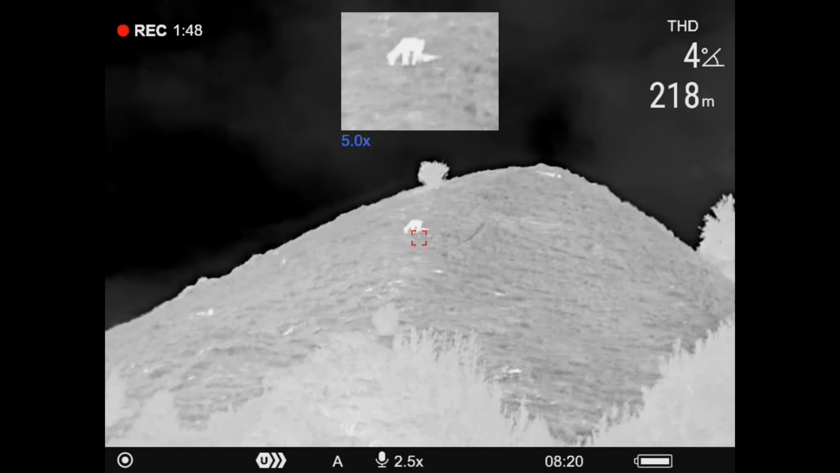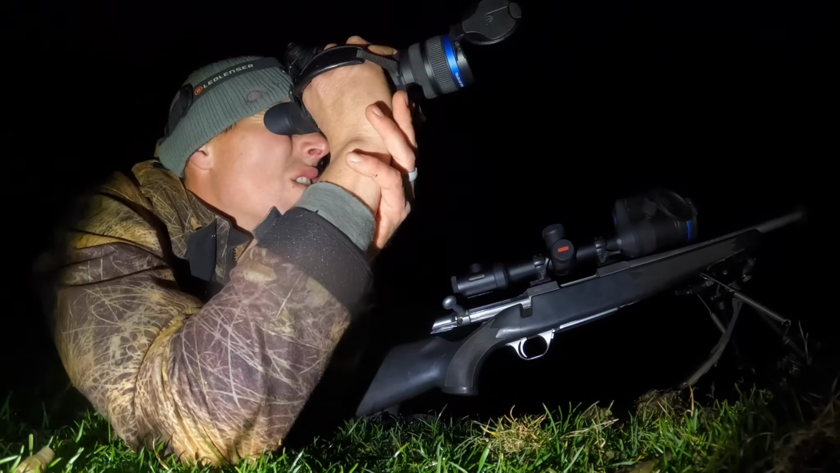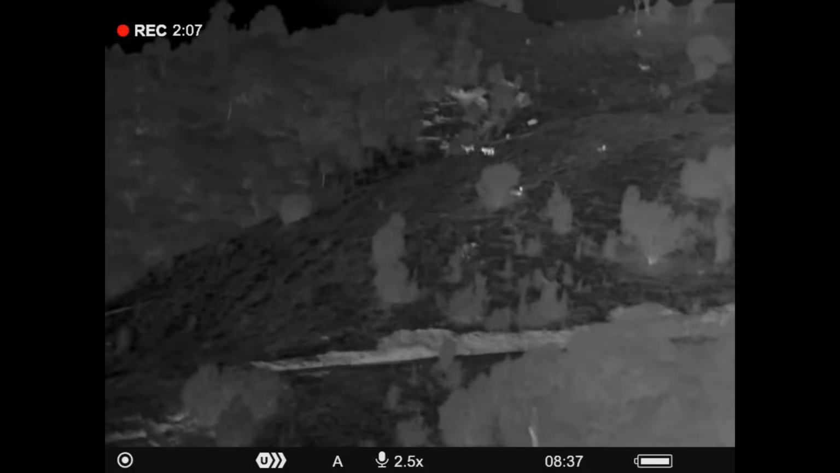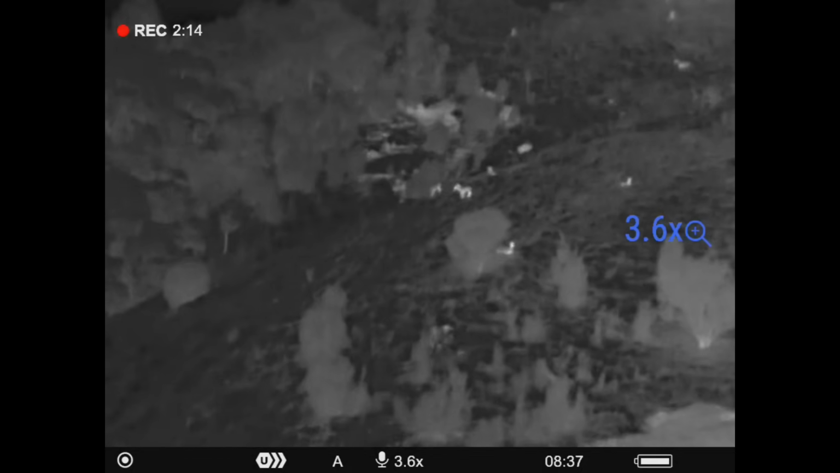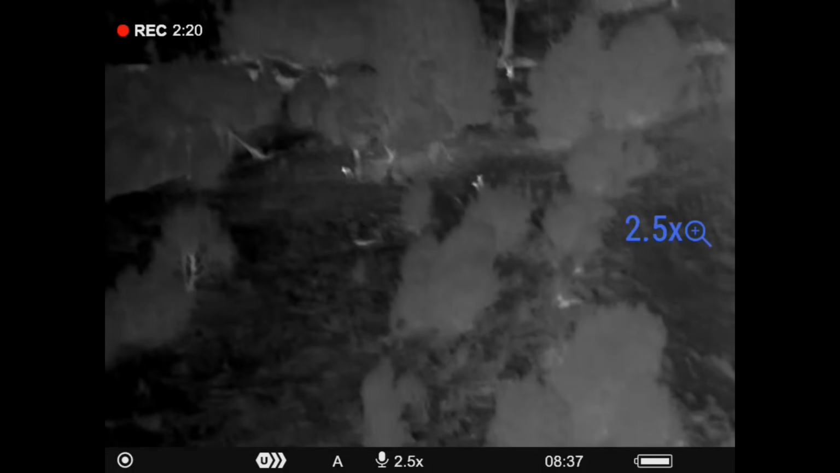When I got to the top of the hill, the first deer was nowhere to be seen, so I pulled out the Talos XP50 hoping that I hadn't spooked everything off, and it was pretty obvious that I hadn't spooked anything at all. There were literally deer everywhere, so I scanned around to see what I could find and see which was the closest, best target to go for.